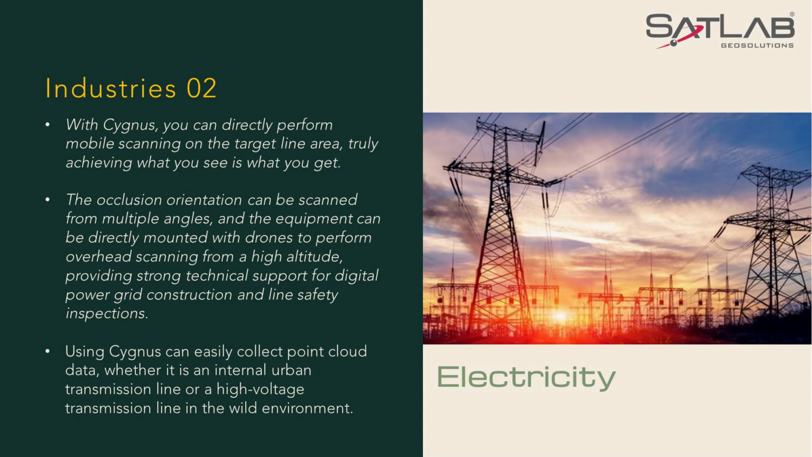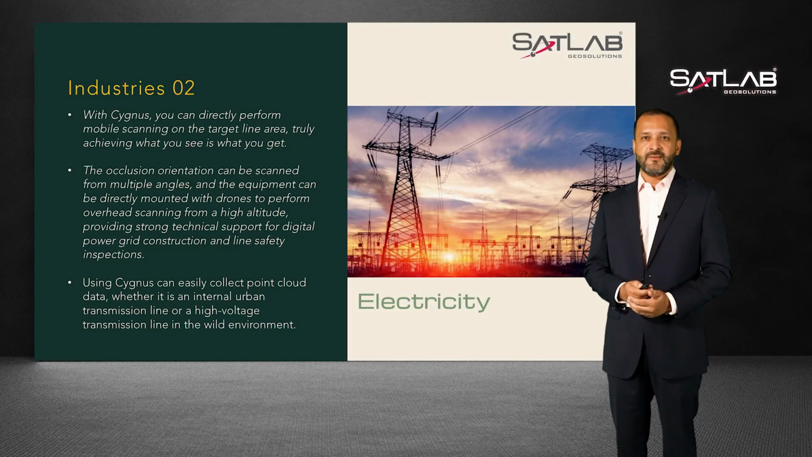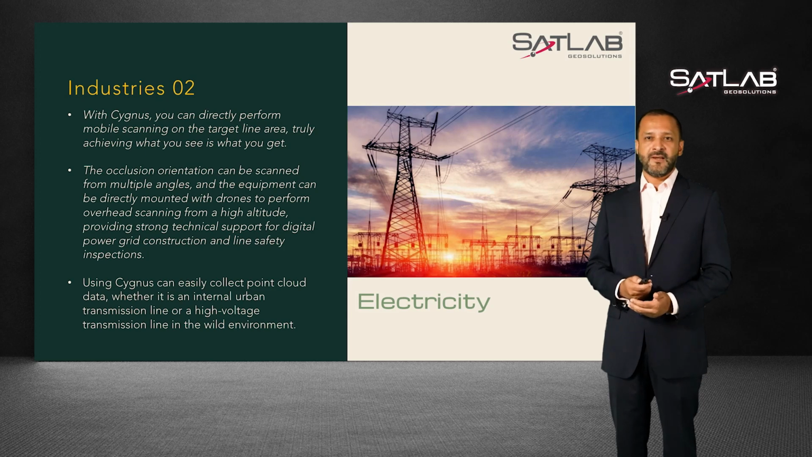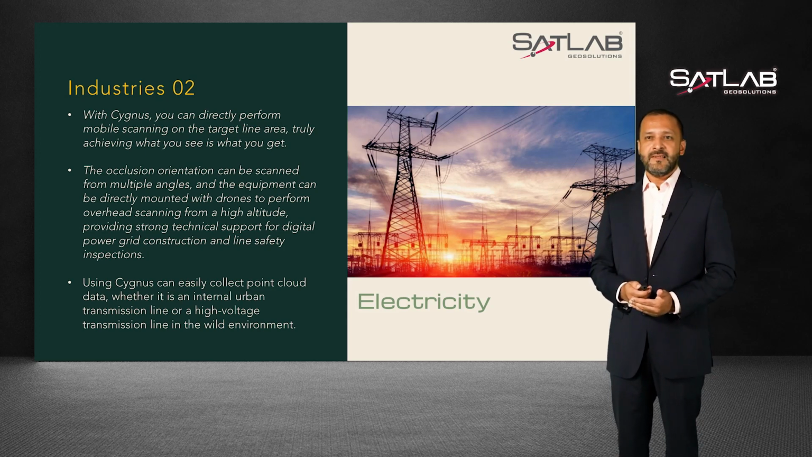At the same time, thanks to SLAM technology, Cygnus can quickly collect point cloud data on transmission lines in cities and HV lines in the wild. The point cloud data collected by Cygnus can automatically be classified as ground, building, vegetation, and asset layers, deleting any noise and irrelevant points, which is convenient for post-processing and analysis.